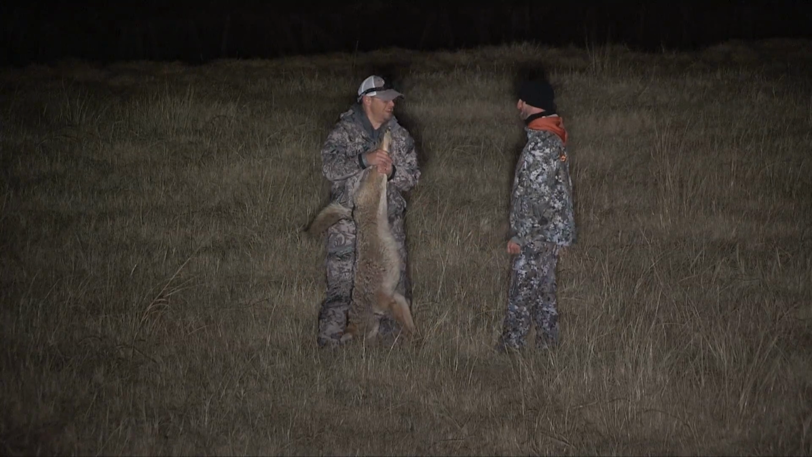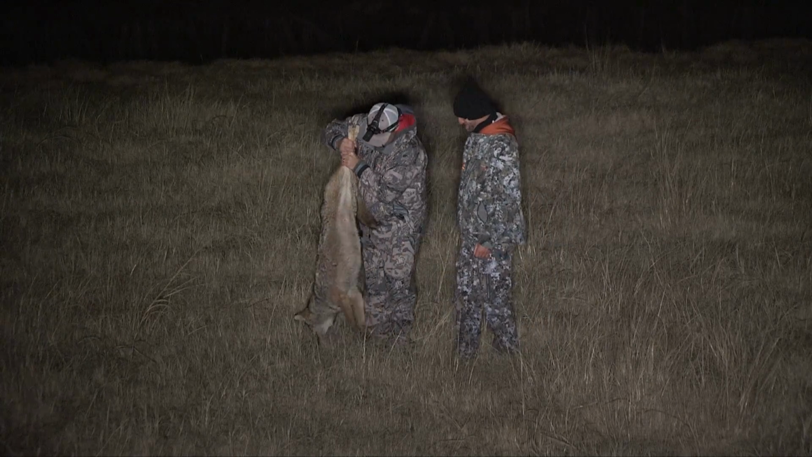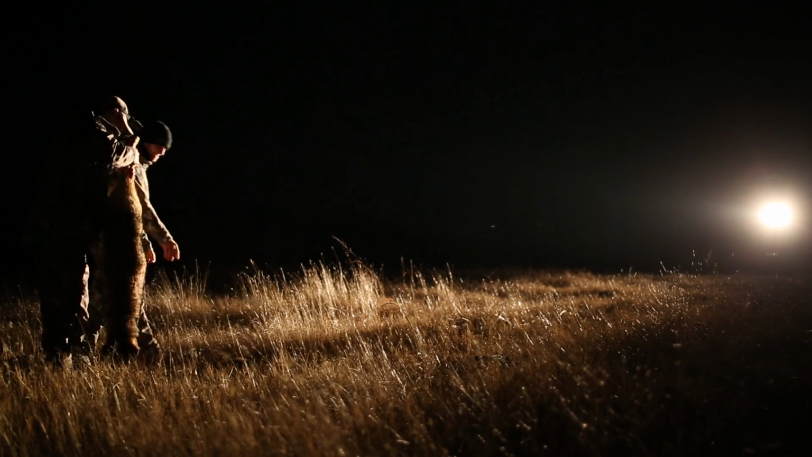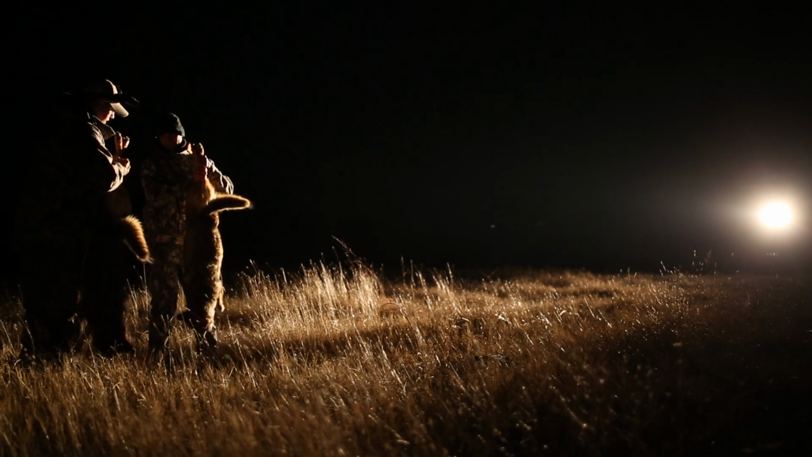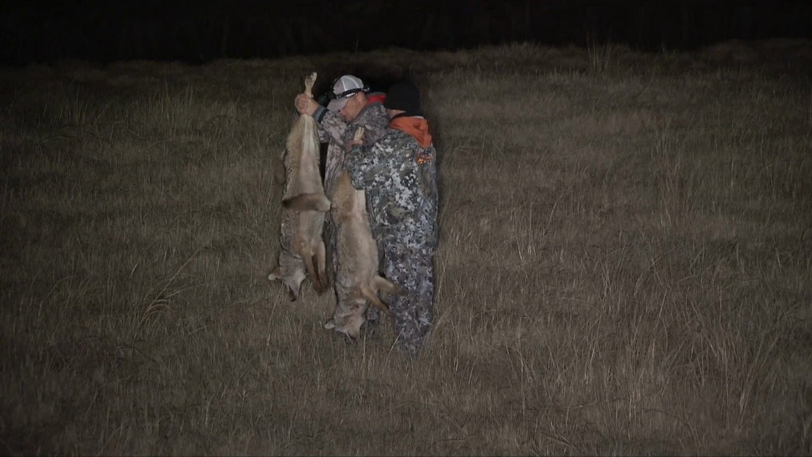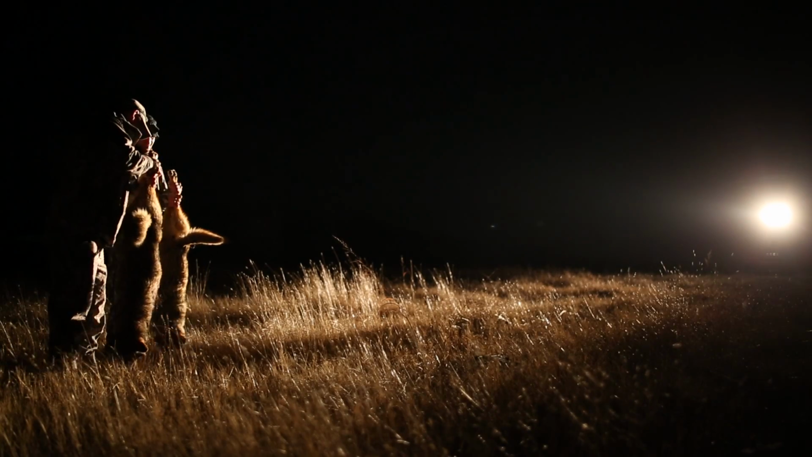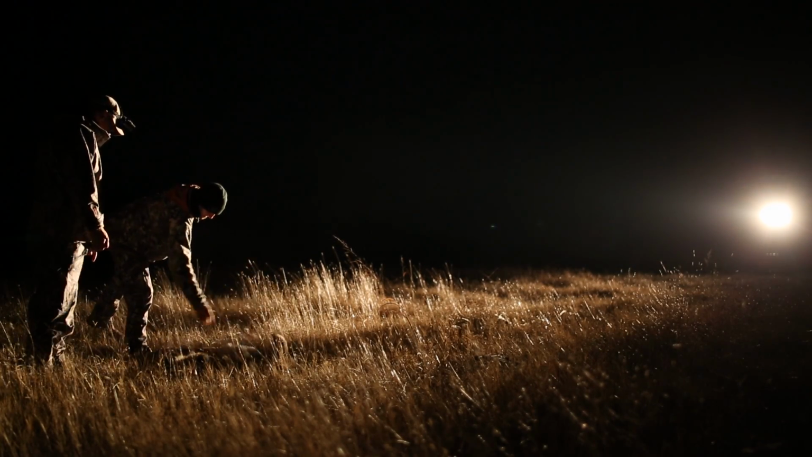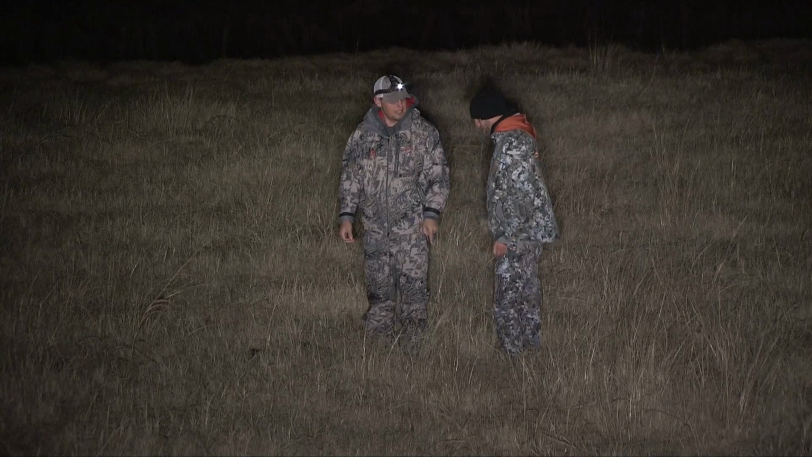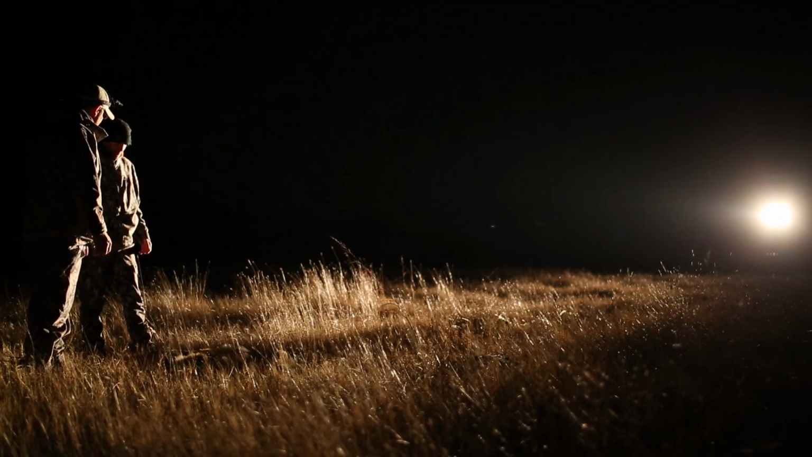God almighty. Dude, I bet that is over 40. Dude, that coyote. I don't know. This is a pretty good size one here too. But he's not as heavy as that one. Holy crap. Watch out. Jeez. That thing's full of something. Yeah, he's heavy. Dang sure ain't no spring chickens, that's for sure.